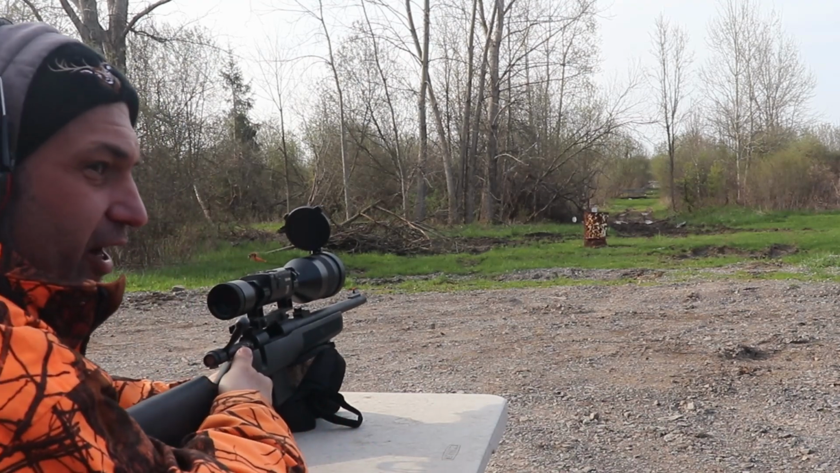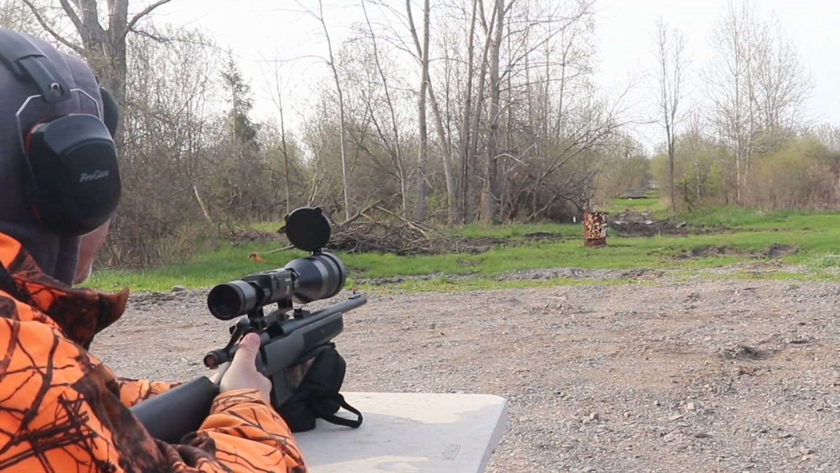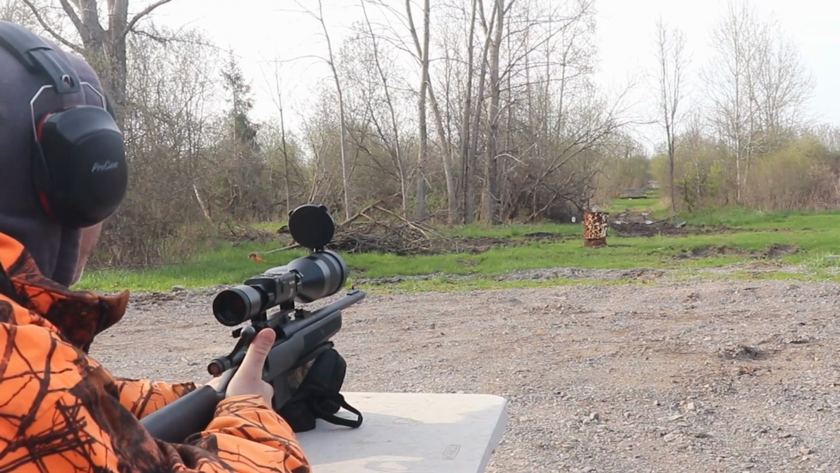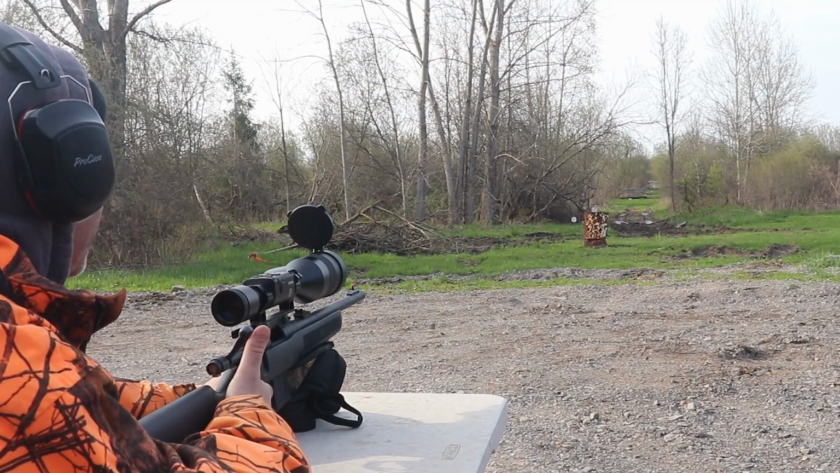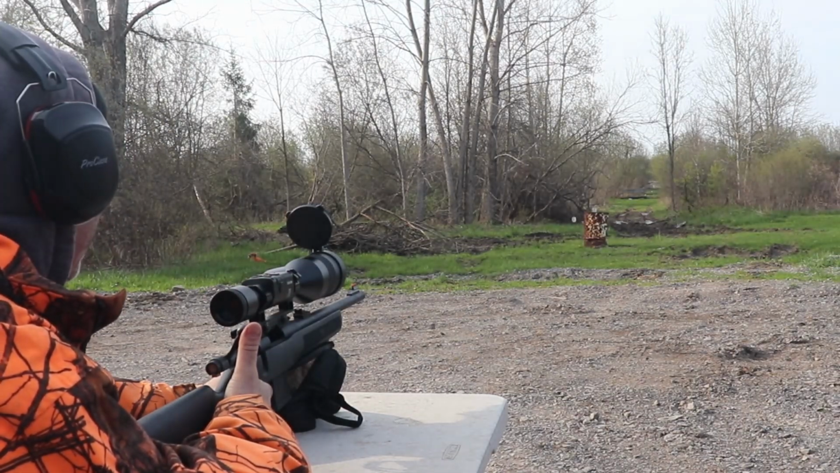Now, I've had this for about 4 months now, maybe 5, and I've got to use it a lot. It's been excellent for raccoon hunting and coyotes, but like I said, I haven't taken any coyotes yet.